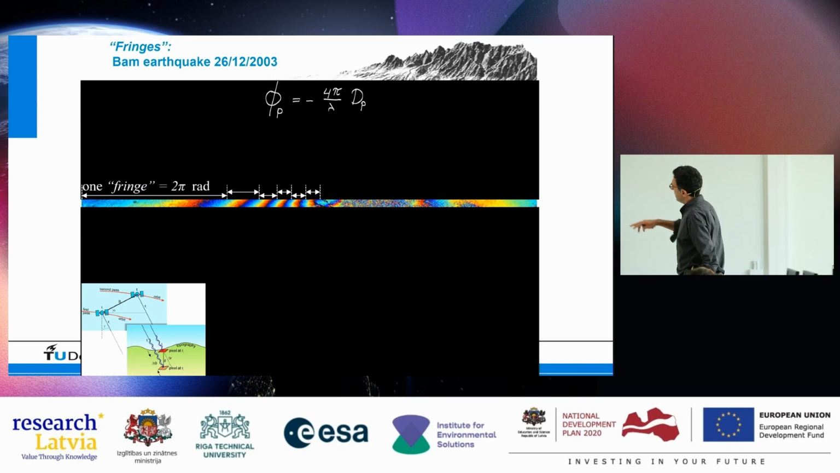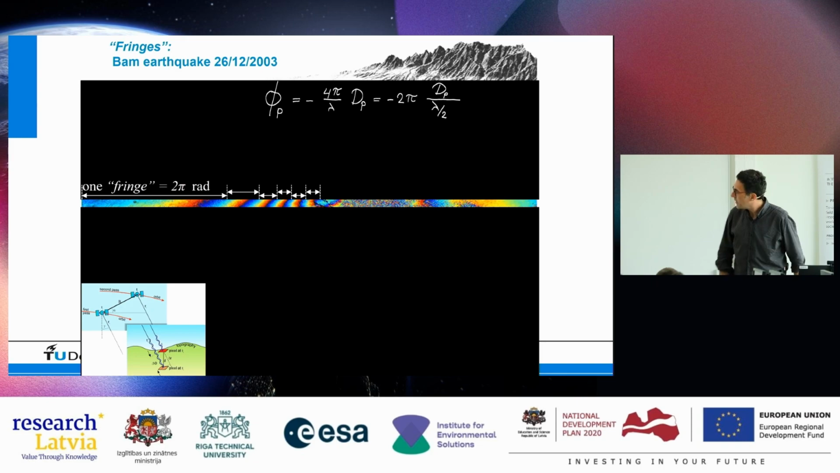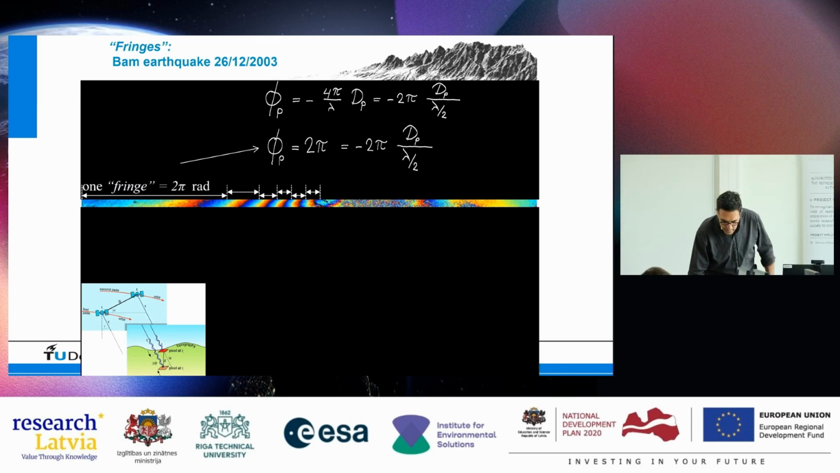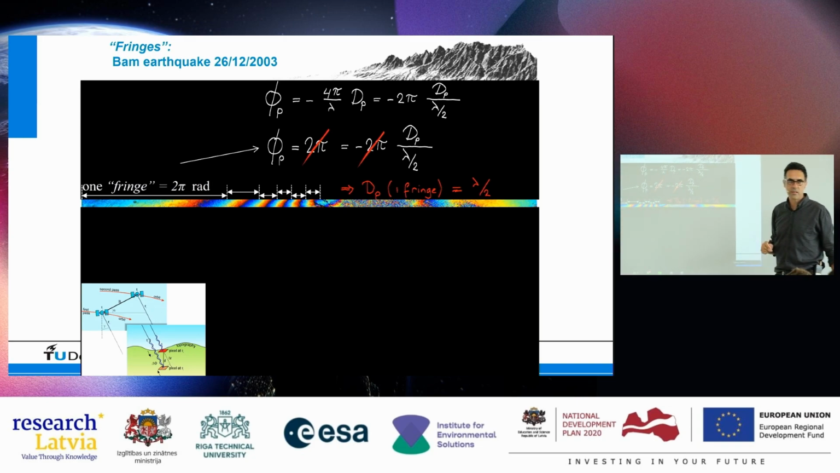Okay, so the phase that we're measuring is 4 pi divided by lambda times the displacement. And this is what I just said, so this is related to half of the physical wavelength. Same thing for 2 pi. So if we have one fringe, one cycle from blue to blue, then the phase that we get is 2 pi. So this is one cycle. So then we get 2 pi is 4 pi divided by lambda times the displacement, and then these pi's drop out. So the displacement for one fringe is half a wavelength. That's how we get there.